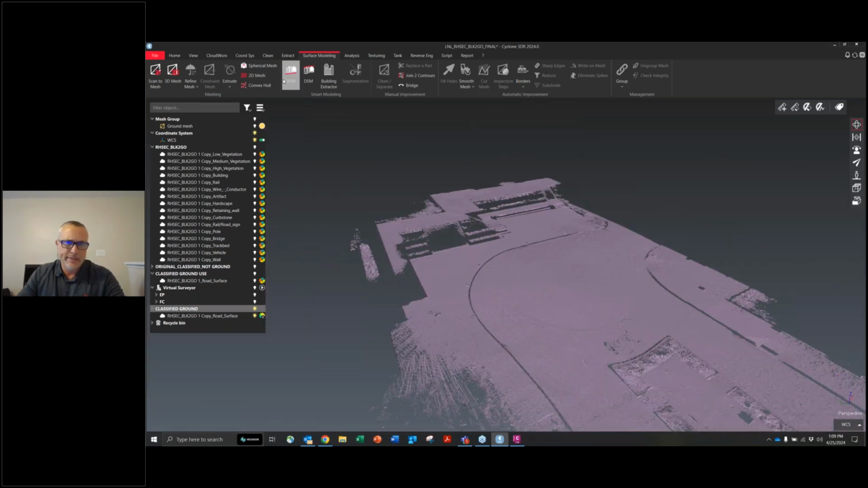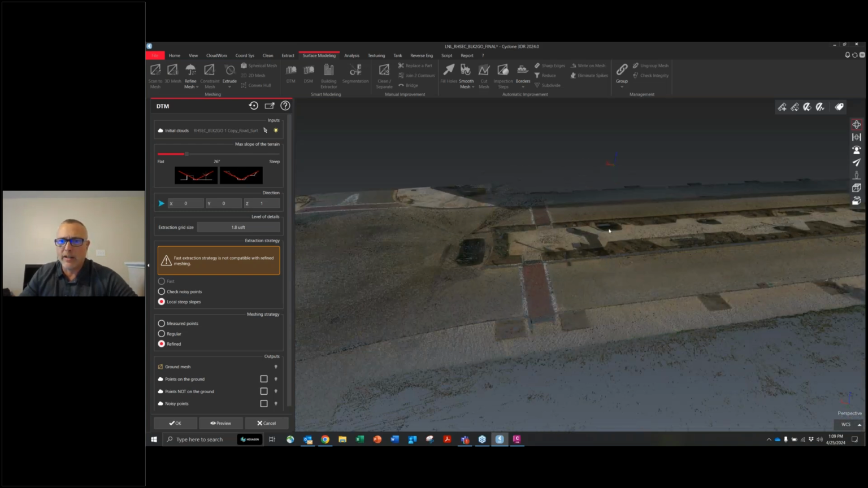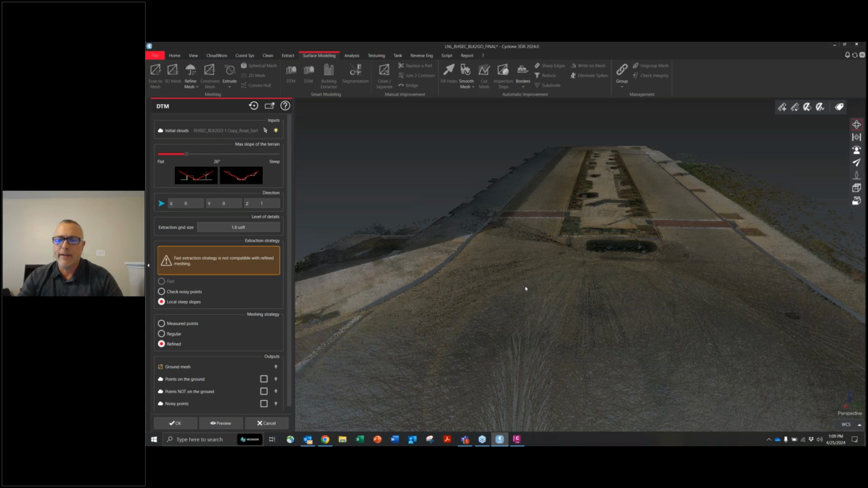And the reason why I choose to do this method to create our DTM is it's going to basically try to look at the bottom piece, even though we've already got a fairly clean data set to create ground. It's primarily going to focus on creating that mesh or that surface as one whole piece, holding the outside perimeters as best as it possibly can.